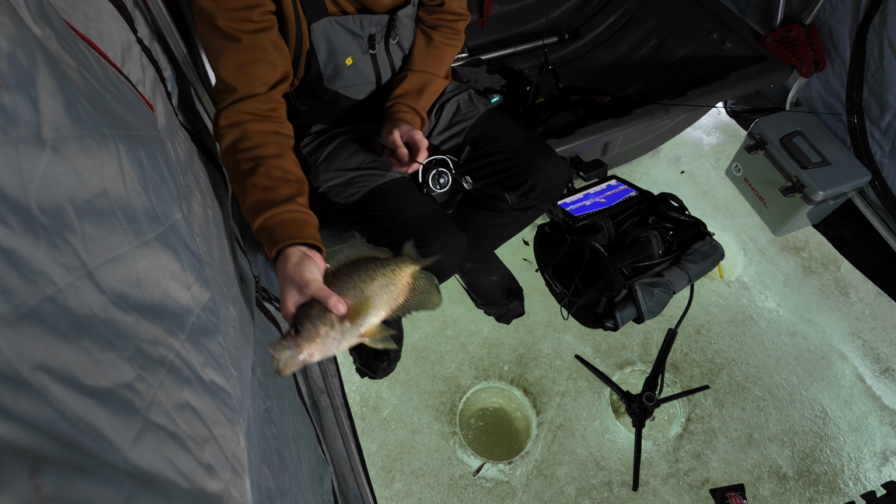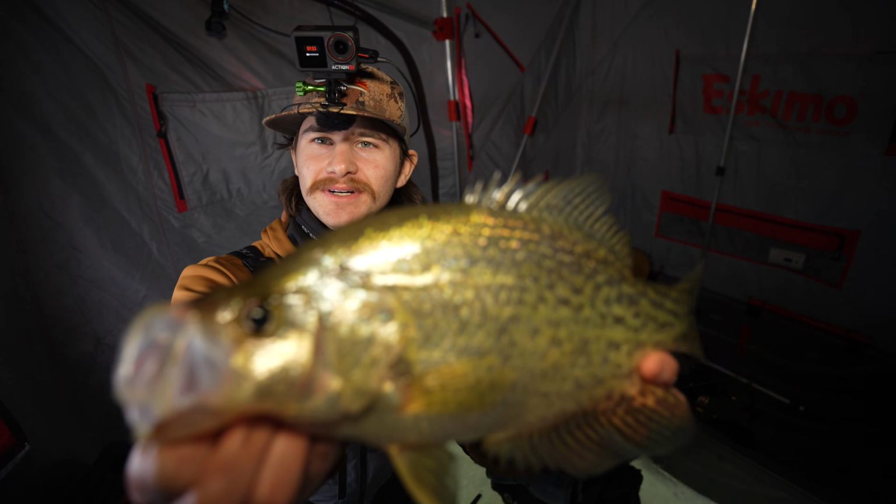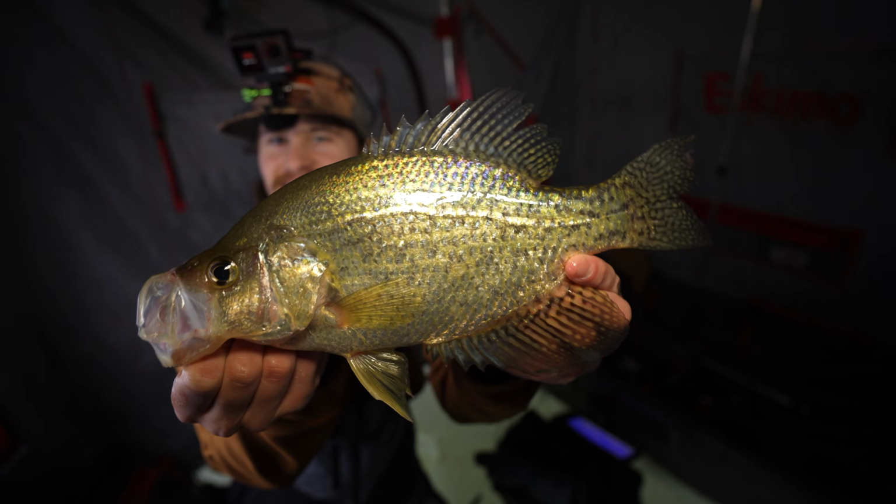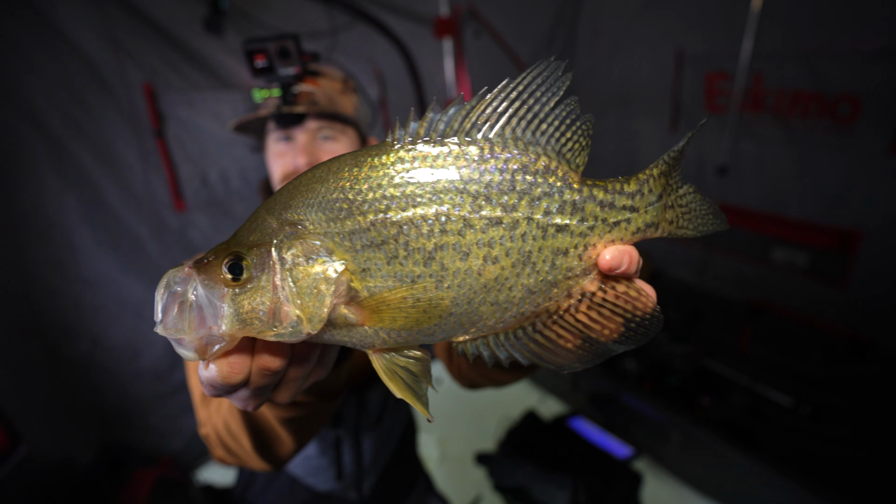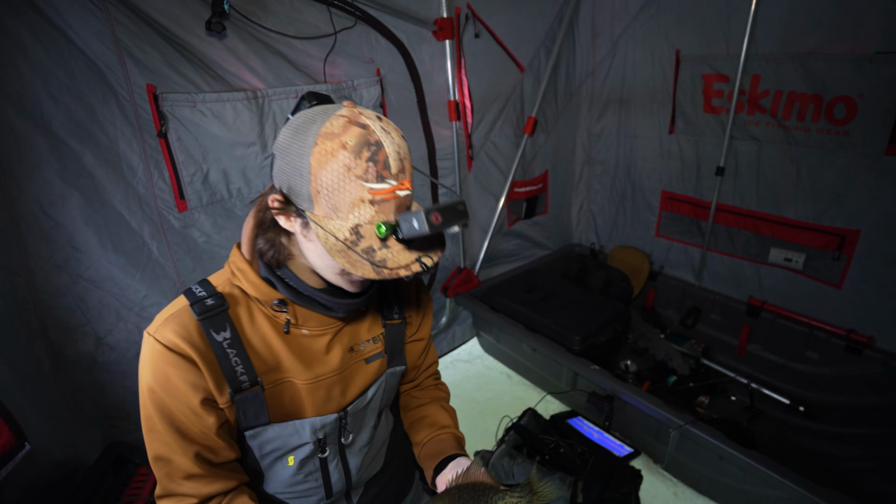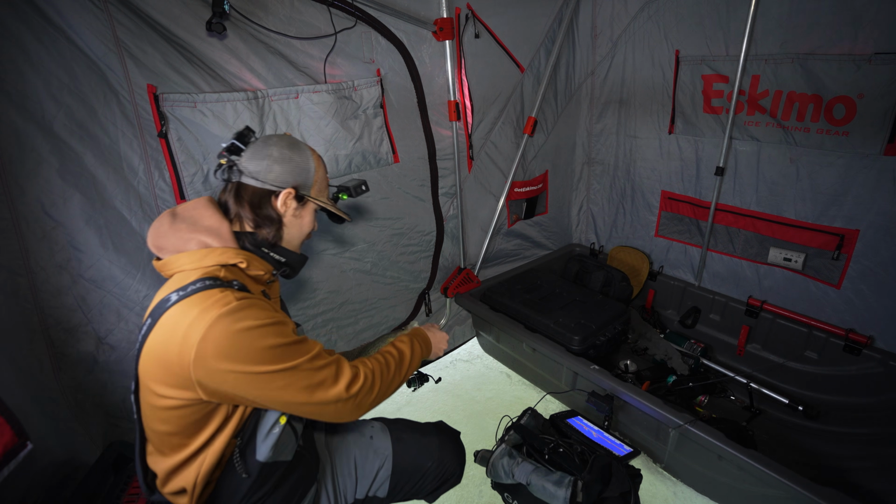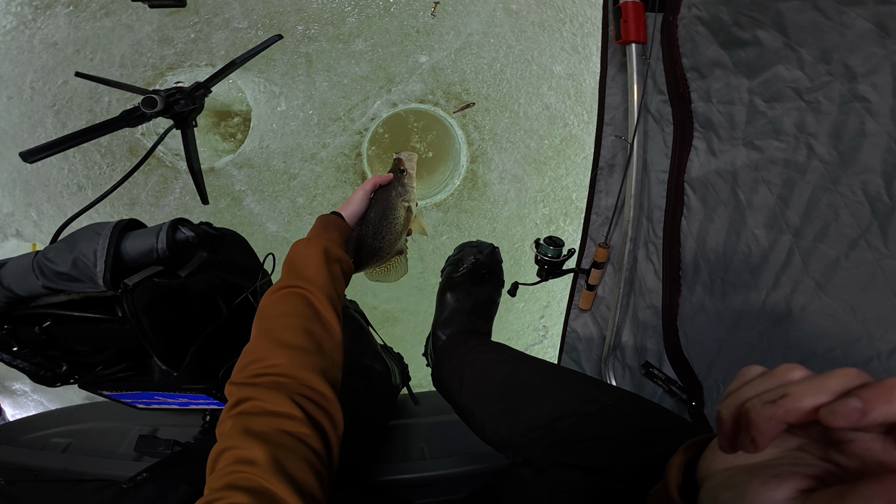Look at that. Another giant. They're not coming through super fast, but it seems like the ones that do come through are just giants and super, super aggressive. Alright, let's get you right back, buddy.